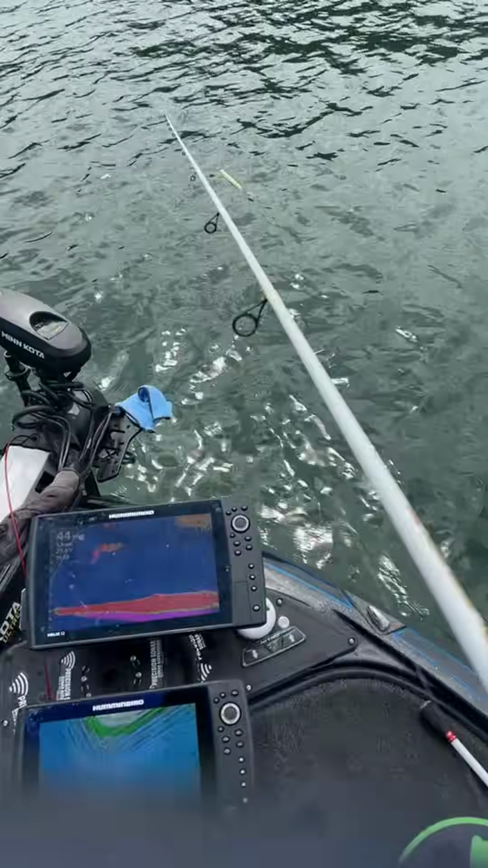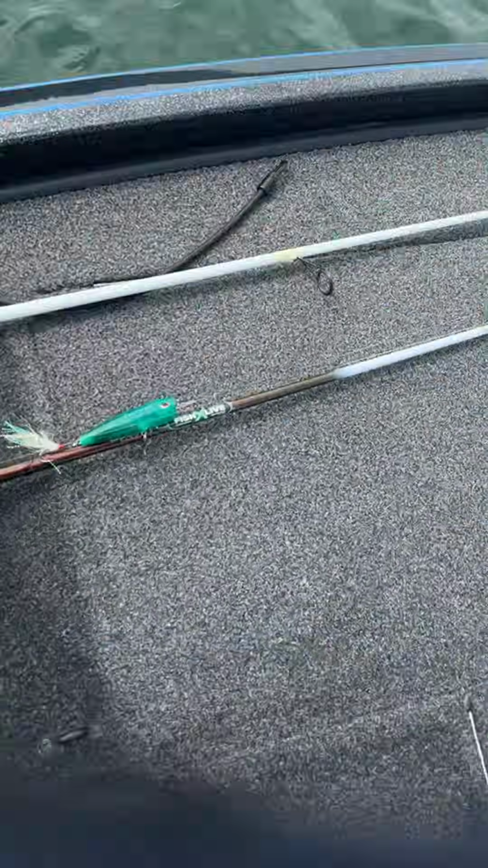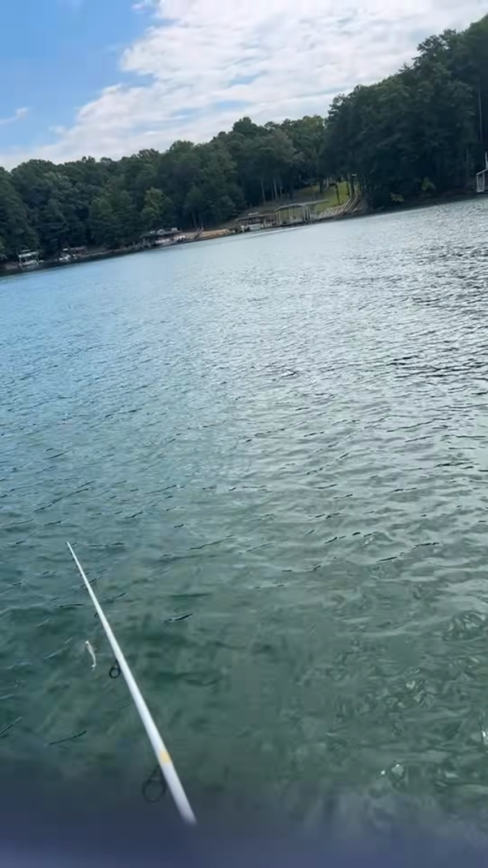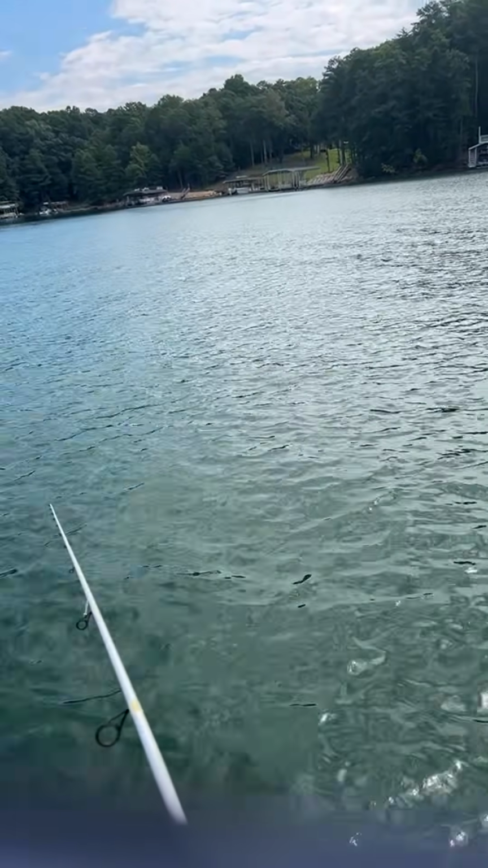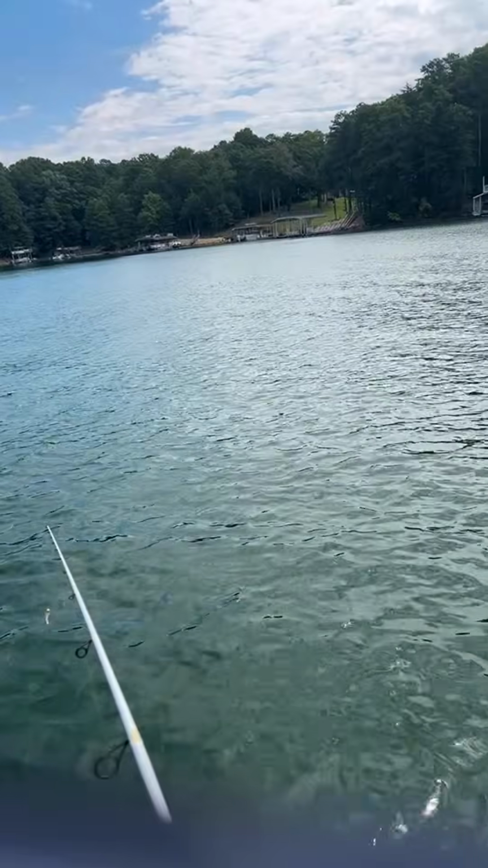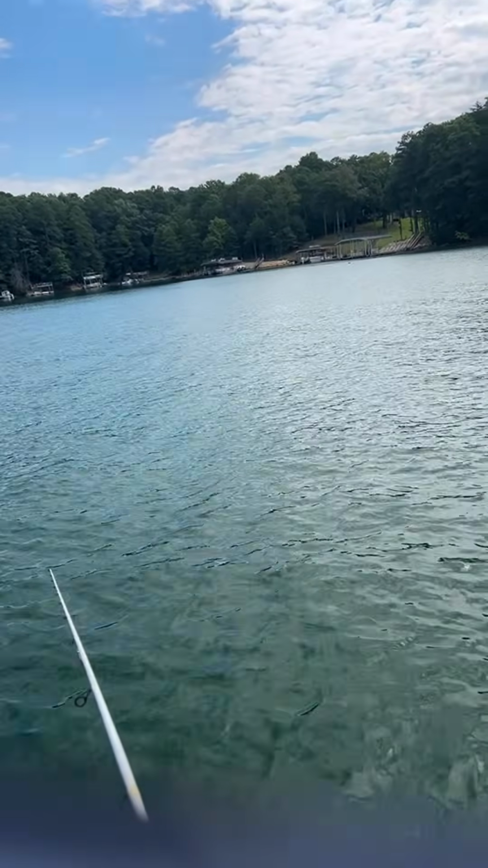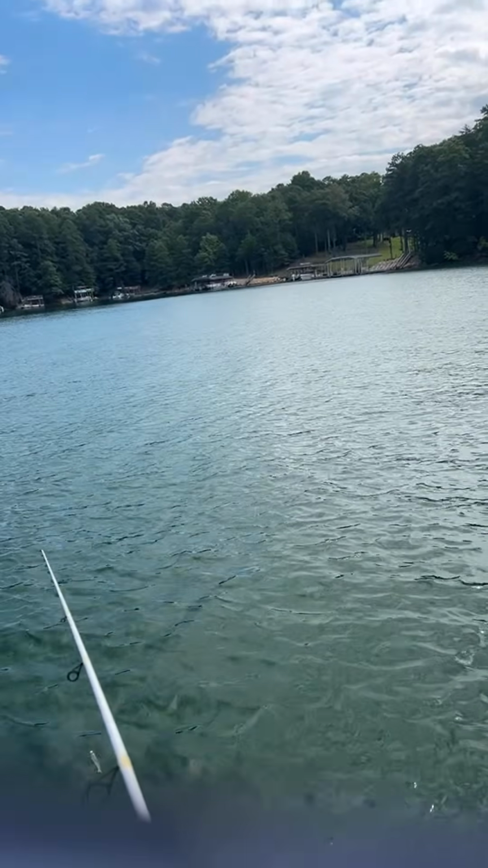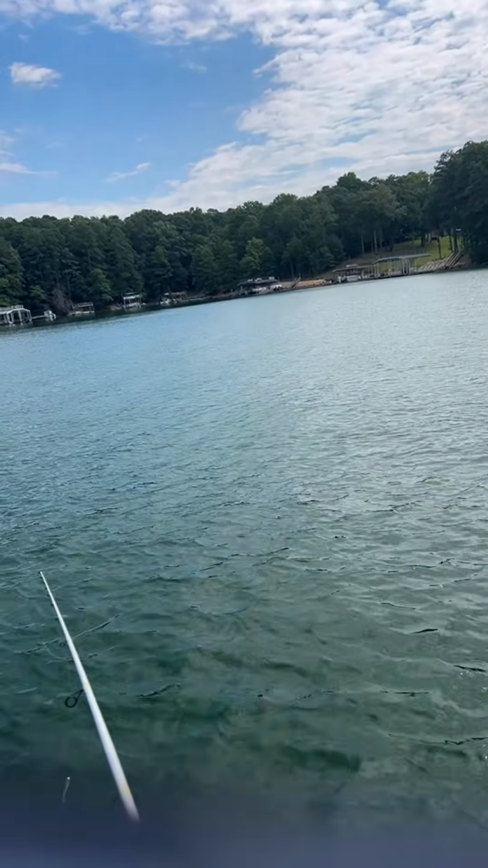Oh my goodness, and what is that I see? I see a bunch of fish feeding on a school of fish right now. So they're out here getting active. Let's see if I can get my little minnow bait into some of that action.